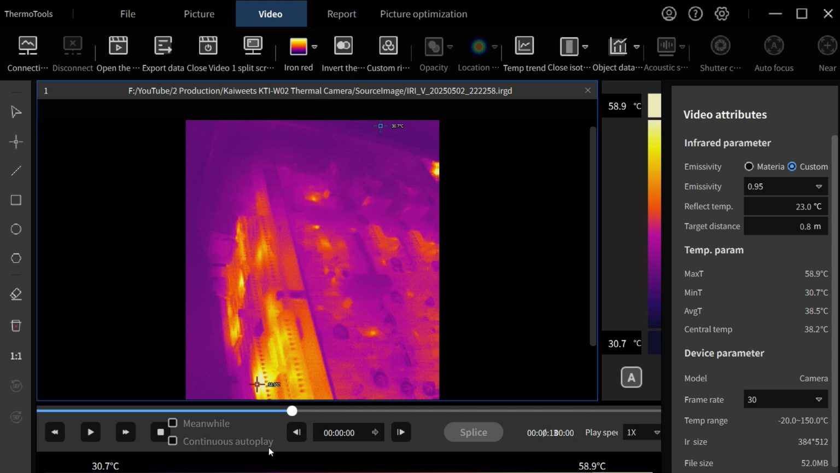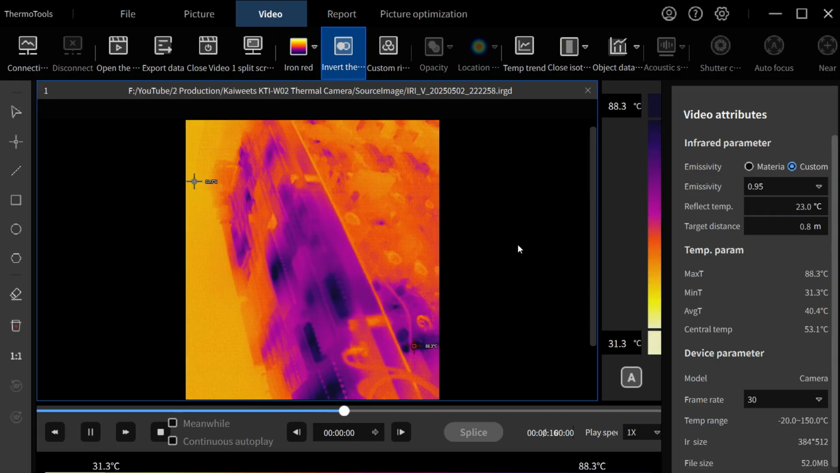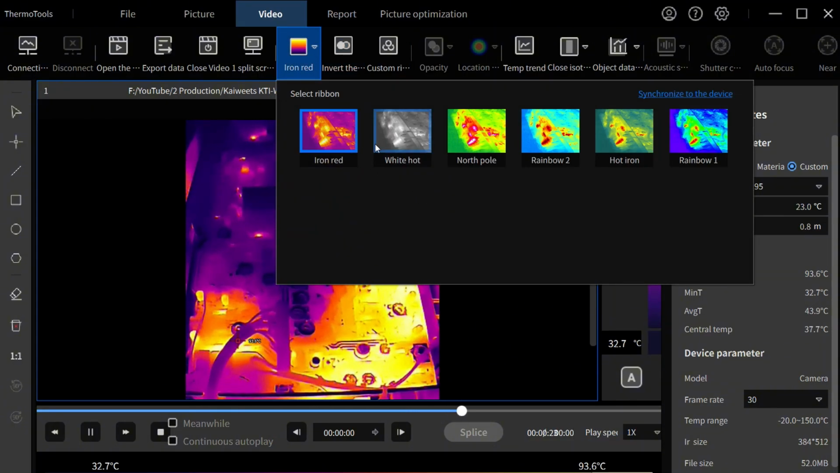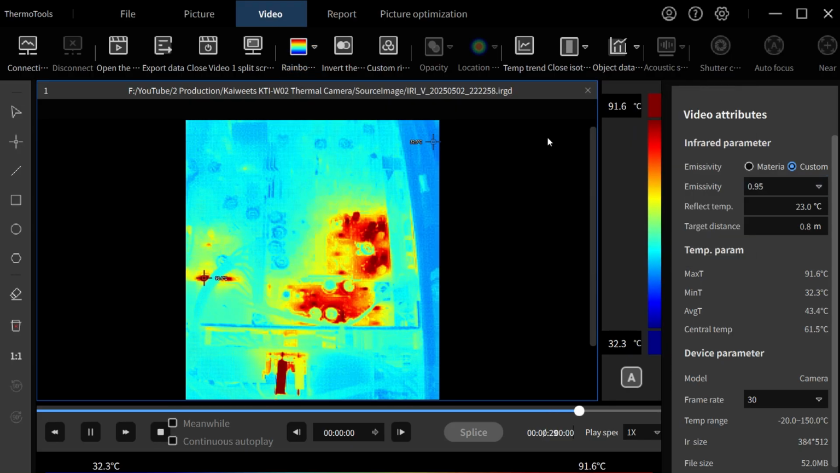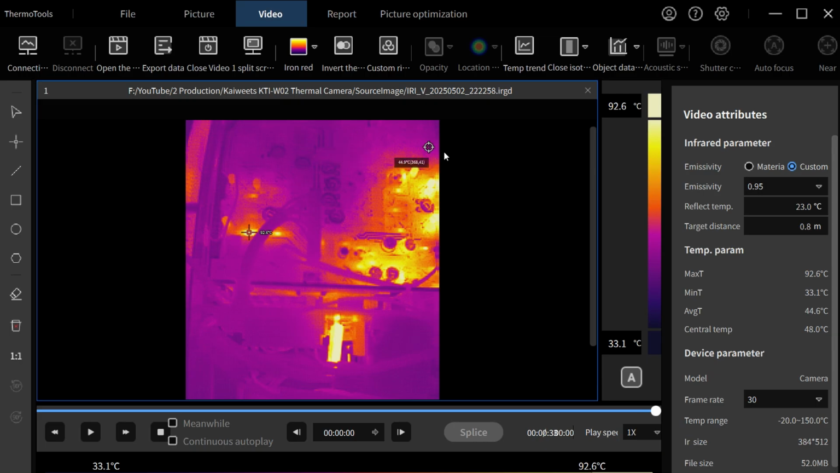So that's quite handy. You can also invert the image as well, if that helps you to identify, and you can even change, if you have a look here, you can change the color palette between iron red, white hot, North Pole. You've got all these different ones on here, rainbow. So you can change it to whatever you think. I normally use iron red, but that's just because that's what I'm used to. But you can see how you can change that. There's loads you can do.